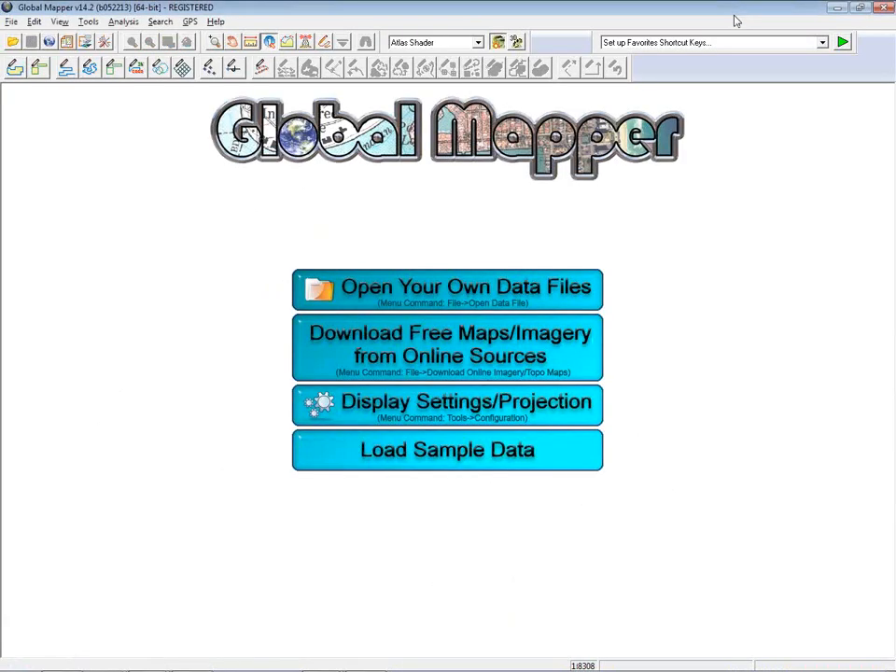As I said, I'm going to be using a couple of different versions of Global Mapper. We're going to be starting with the standard version, and as I indicated in my presentation, we are up to version 14.2. And as needed, we will also be looking at Global Energy Mapper.